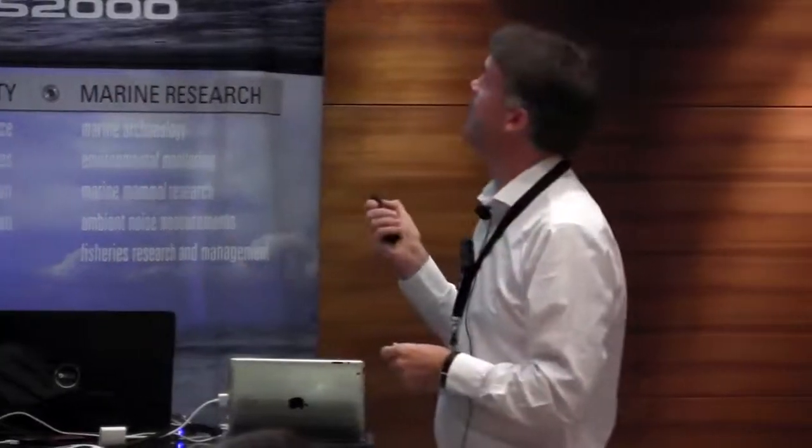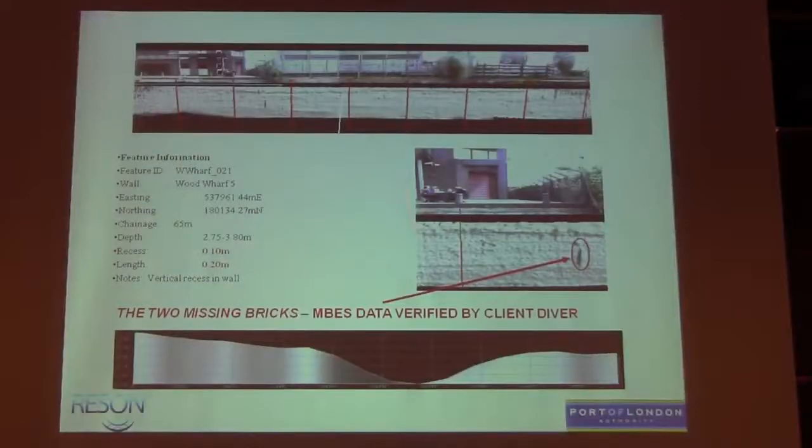And as for whether the salesman said it could be done, working with Net Survey in Canary Wharf, we surveyed 2 kilometers of dock wall. The contractor put his own diving engineer in to qualify our reported data, which we had 4 weeks to deliver before they did any diving.